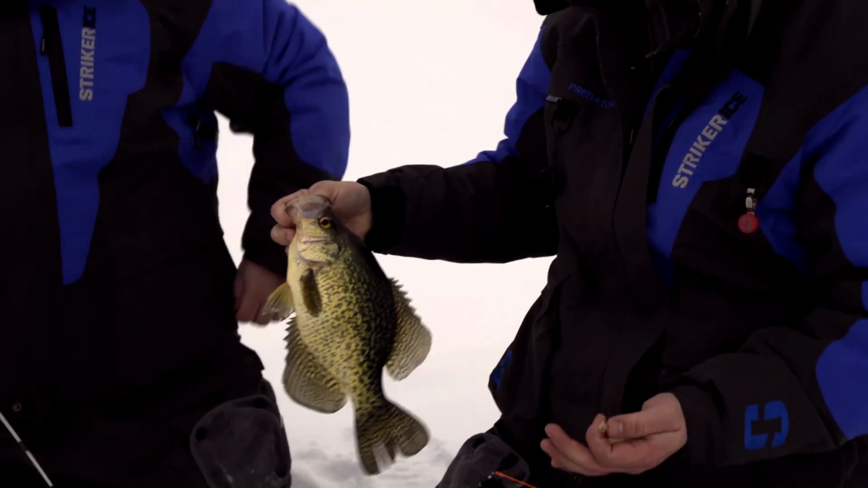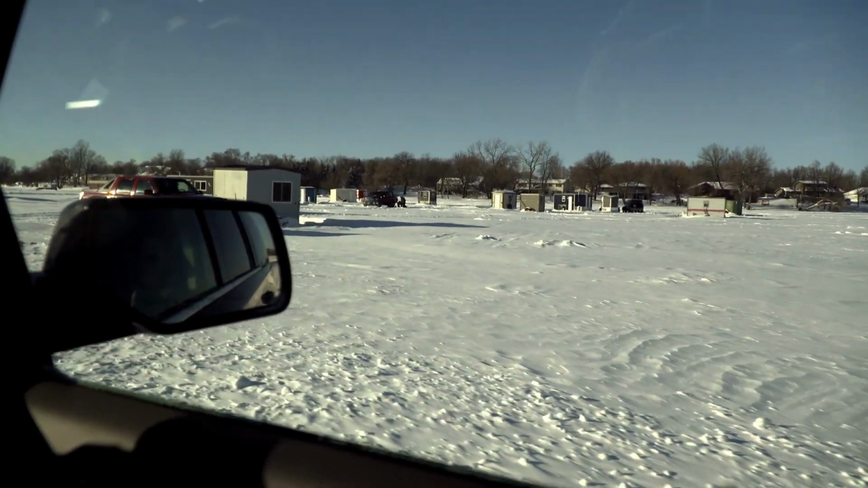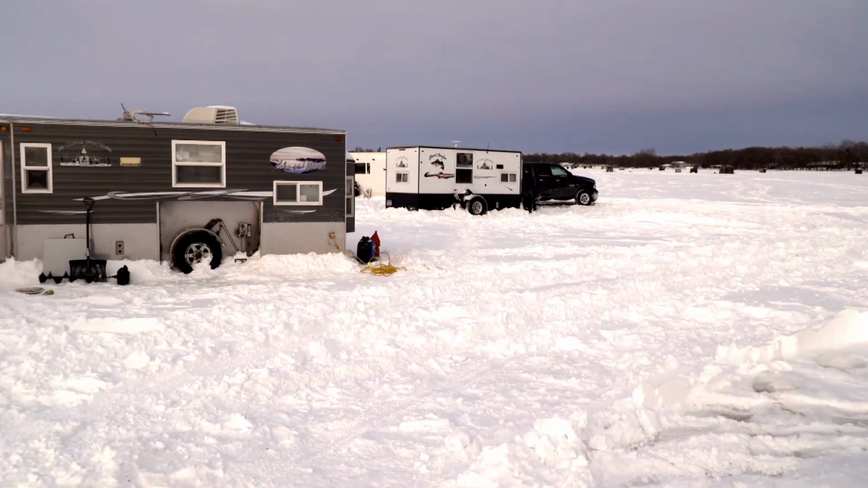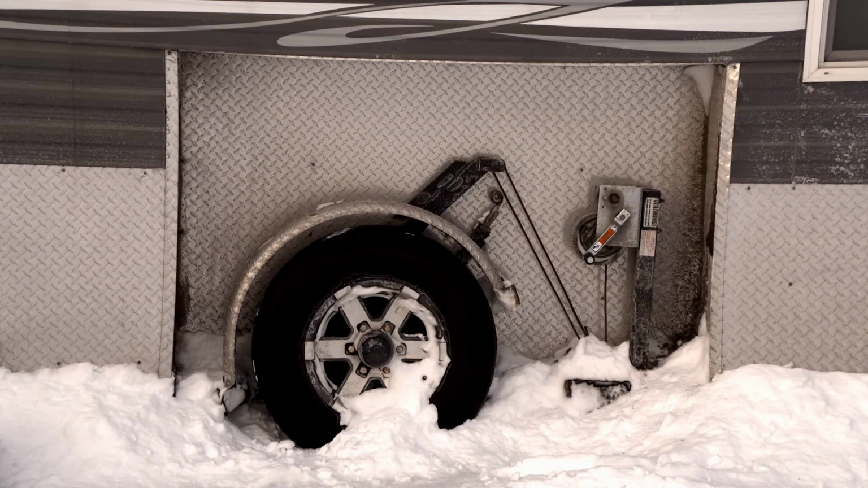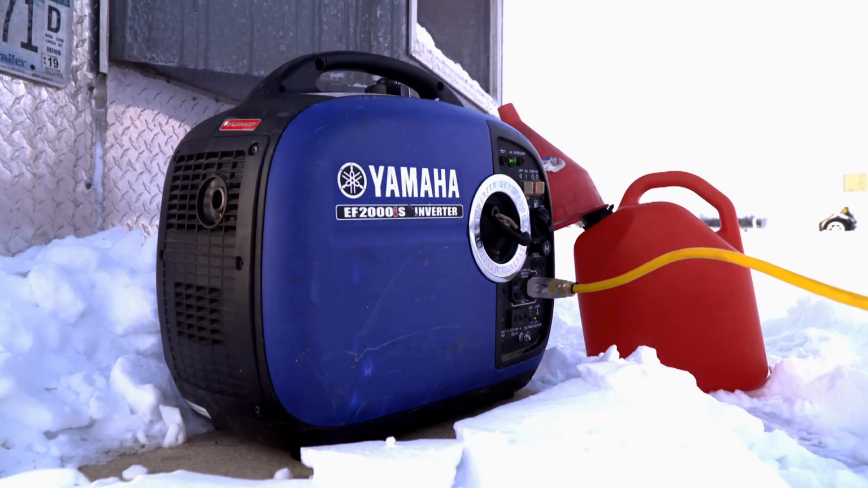We've got what are called our wheelhouses, and we call them wheelhouses because they've got wheels on them. You can crank the house up when you're trailering it down the road, and you can crank it down and set it right on the ice. They've got furnaces in them, lights, TVs, ovens, stoves. It's really like a camper on ice, essentially.